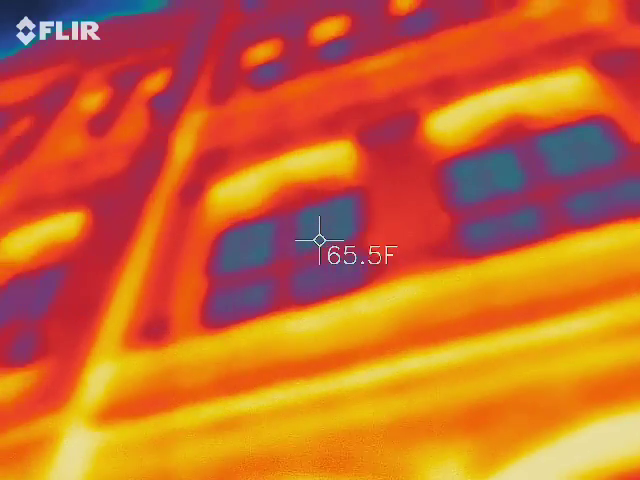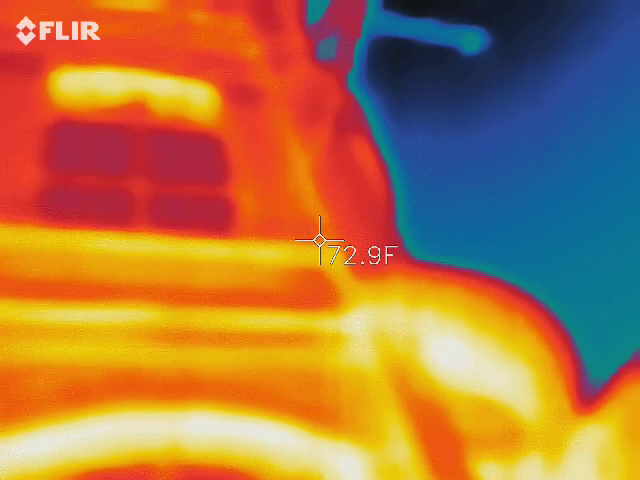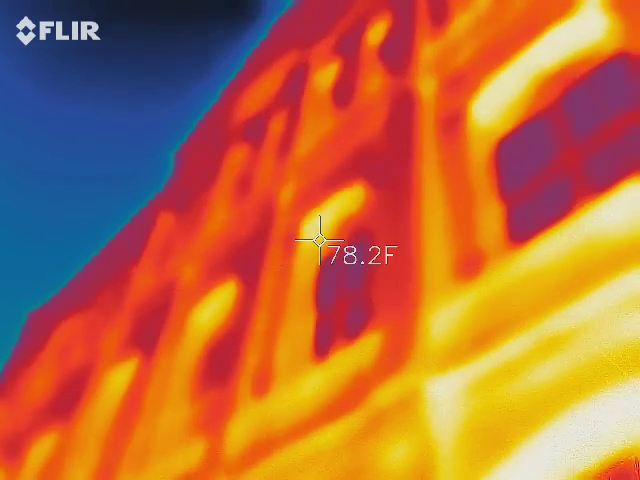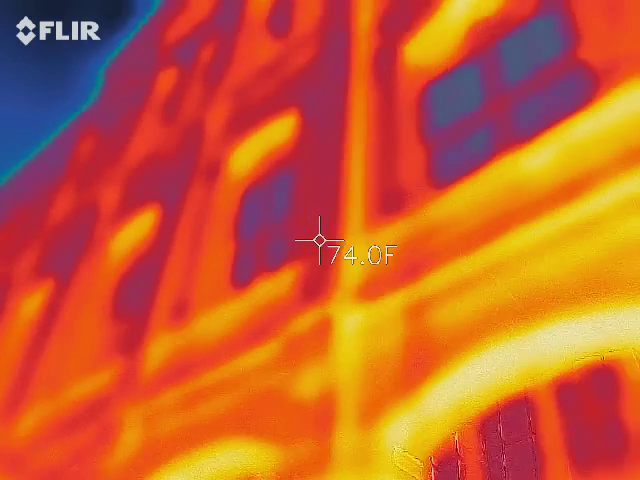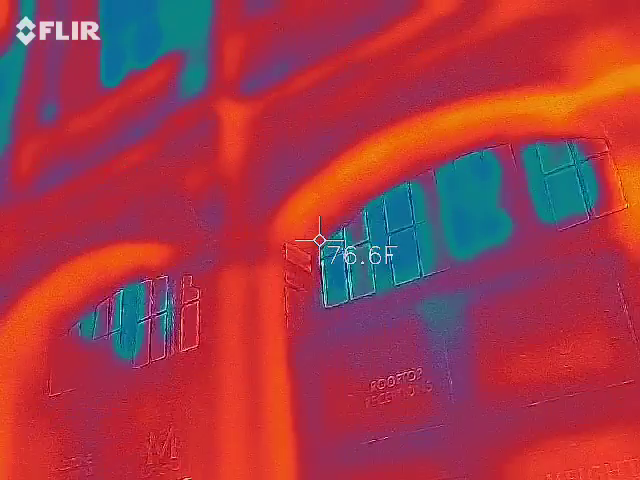Here, let me see your gun. Show you. Right there. See it? That was 36 and a half degrees, 54. So I got about a 29 degree difference right now. That would be why I heard so many words. So I do have to check Rebecca's again to see.